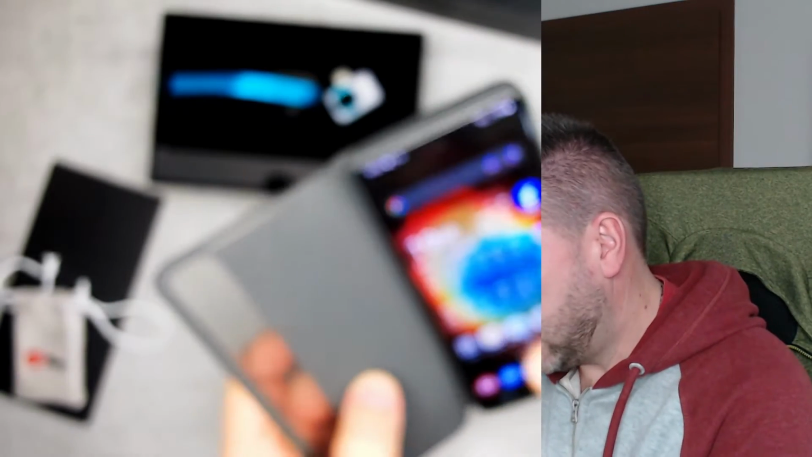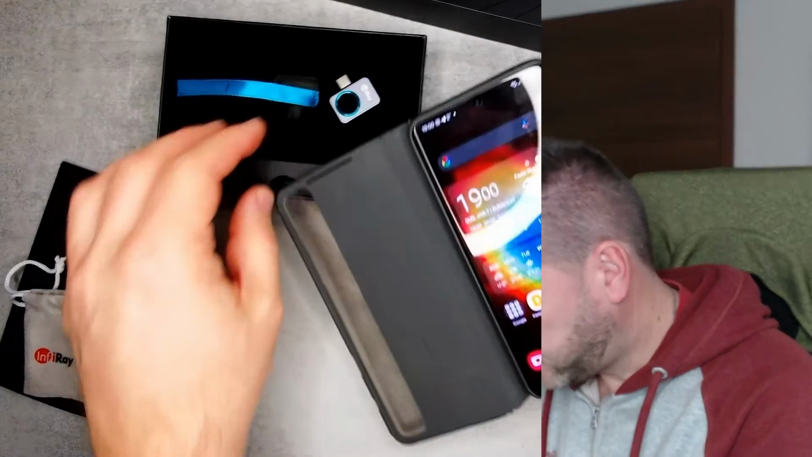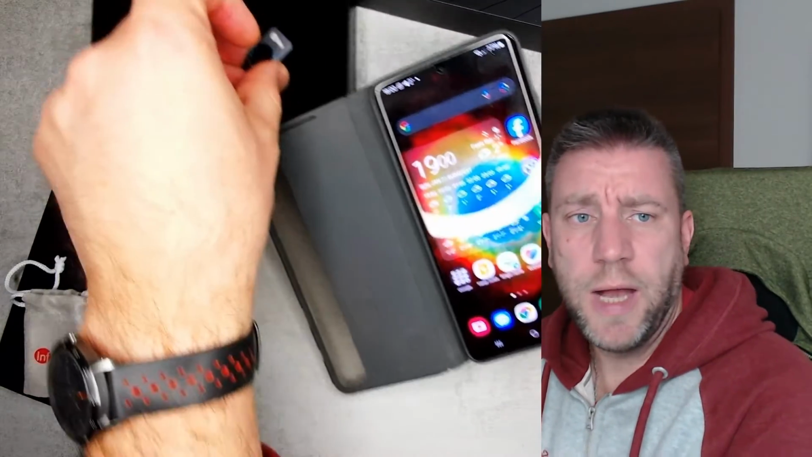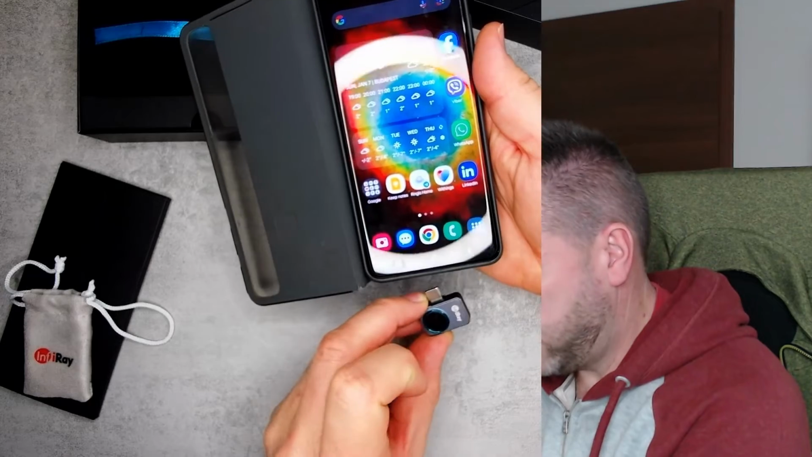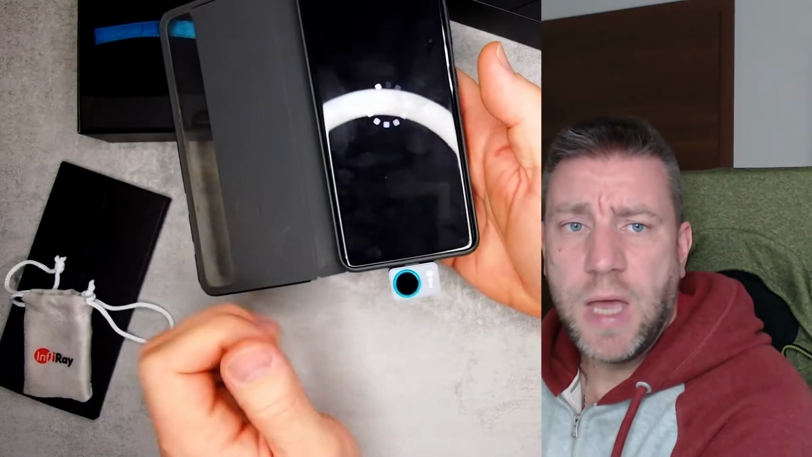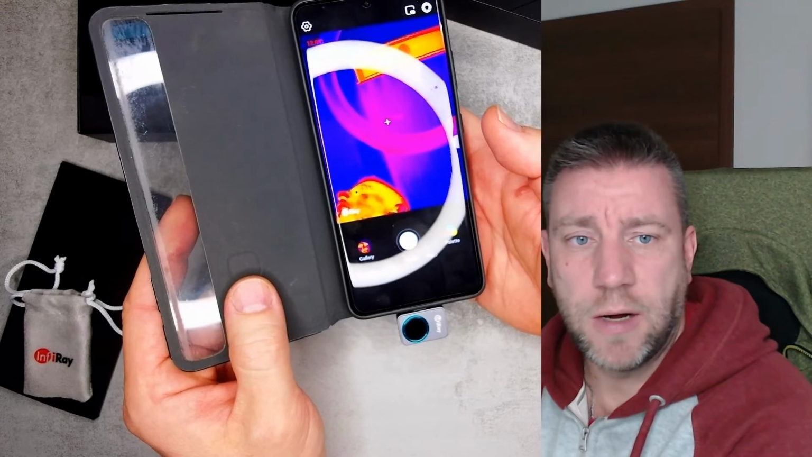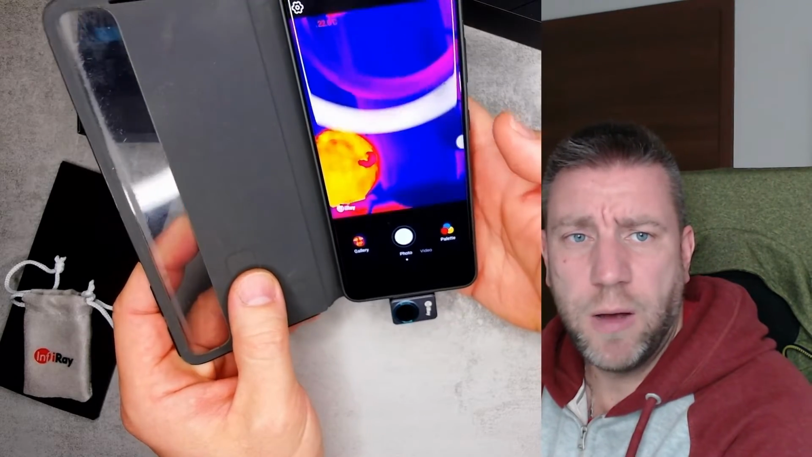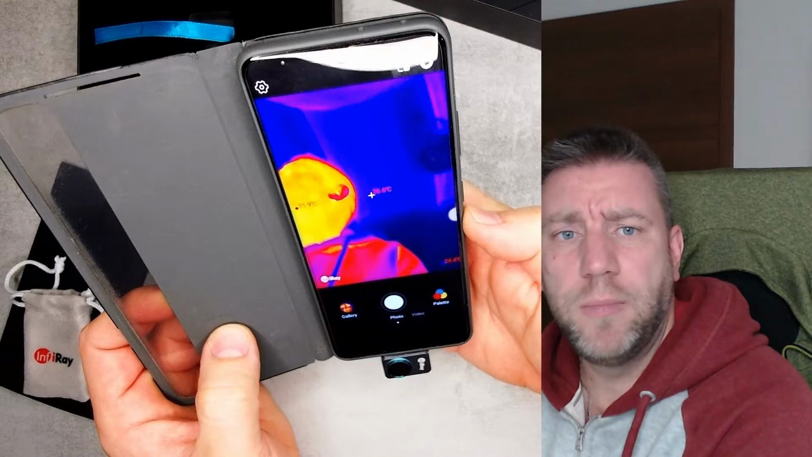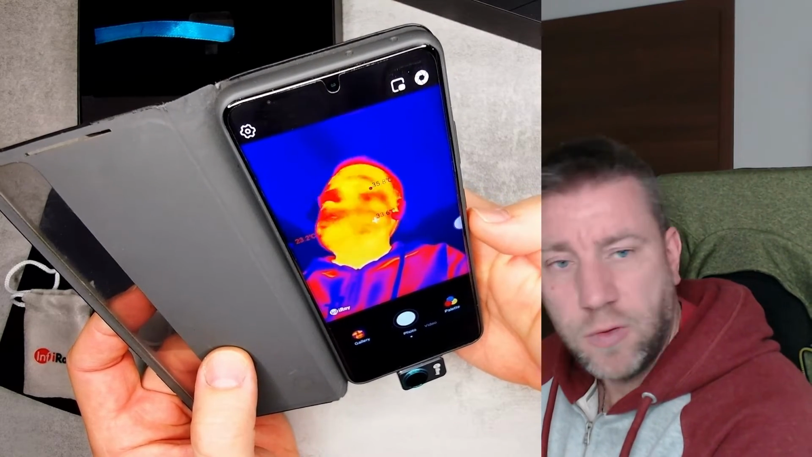So I have a little bit more time to work here. Normally what you do, actually I'm going to do this upside down on purpose. So you plug it into the USB, and then you can configure this P2 Pro software to start automatically. So it detects that the camera is plugged in and it starts. Maybe I can eliminate the ring light like this, so you can see me.